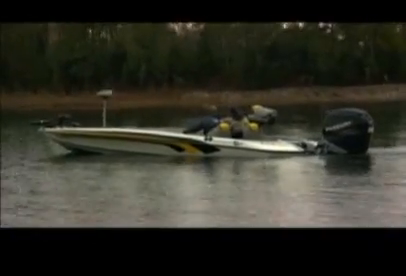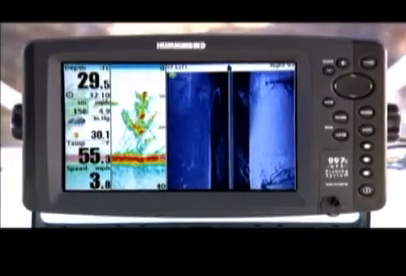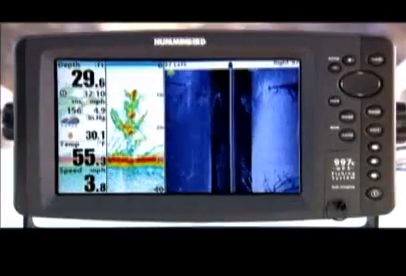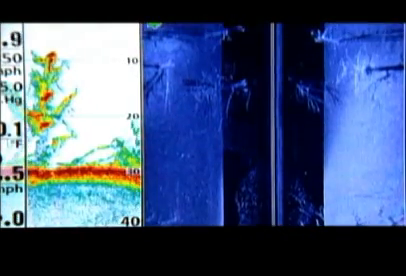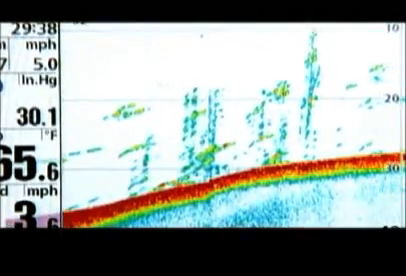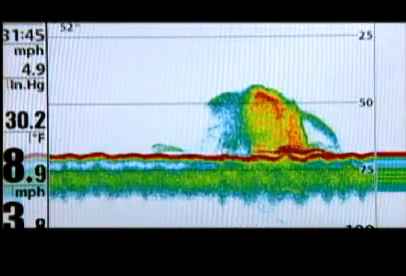And a guy that has spent a lot of years learning to use sonar doesn't have to give that up at all. He can run the split screen, have his traditional sonar, and then look at the side imaging and get all the benefit. Before, you speculated, you think, well, that's a rock down there. Well, that's a treetop. Well, that's a bridge pylon. Well, that's a sunken boat. There was a lot of speculation.